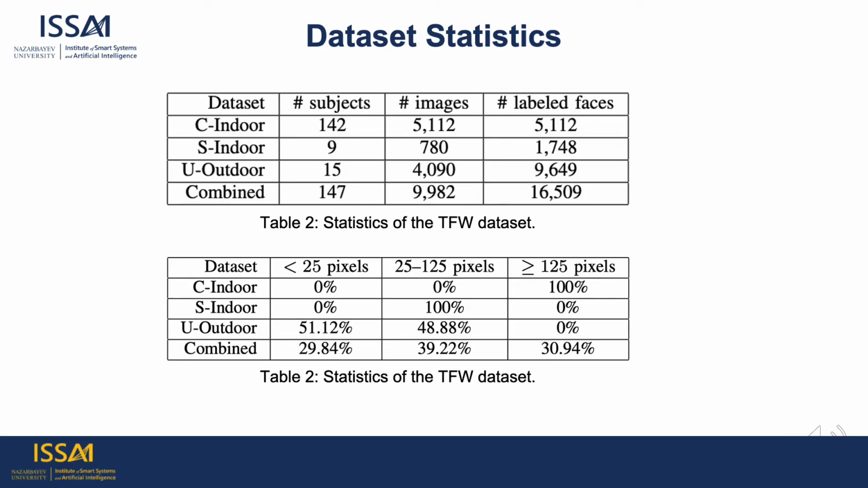The statistics of the annotated data are as follows. The controlled indoor set contains 5,112 images and the same number of labeled faces. All faces are in the large category because the heights of the bounding boxes are higher than 125 pixels. The semi-controlled indoor set has 780 images and 1,748 labeled faces. All faces are in the middle category.